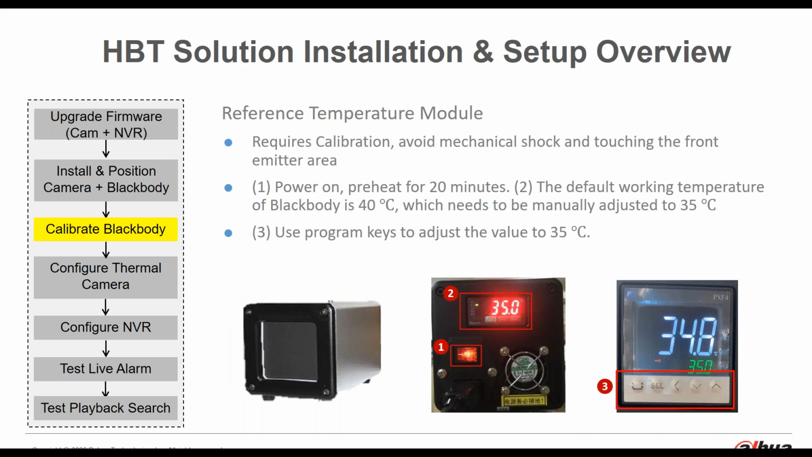Now the black body device, as mentioned, is really this reference temperature module, and this is really key to keeping the system accurate, because what this does is it provides a very stable and reliable temperature which the thermal camera can compare against. Now, this device will require some calibration, and it's also a sensitive device, so make sure you avoid mechanical shock and touching the front emitter area.